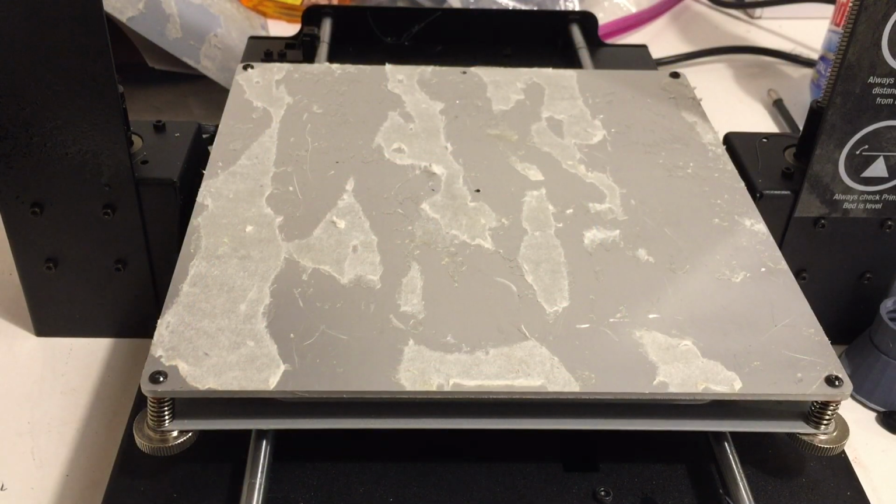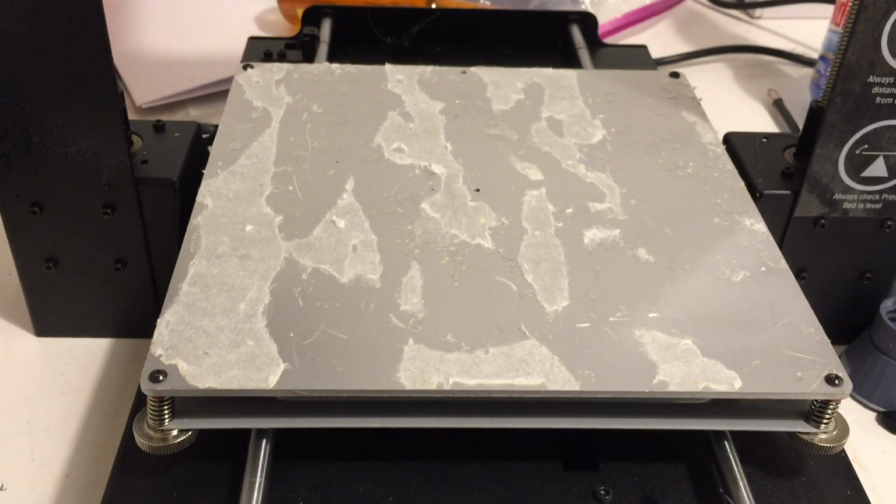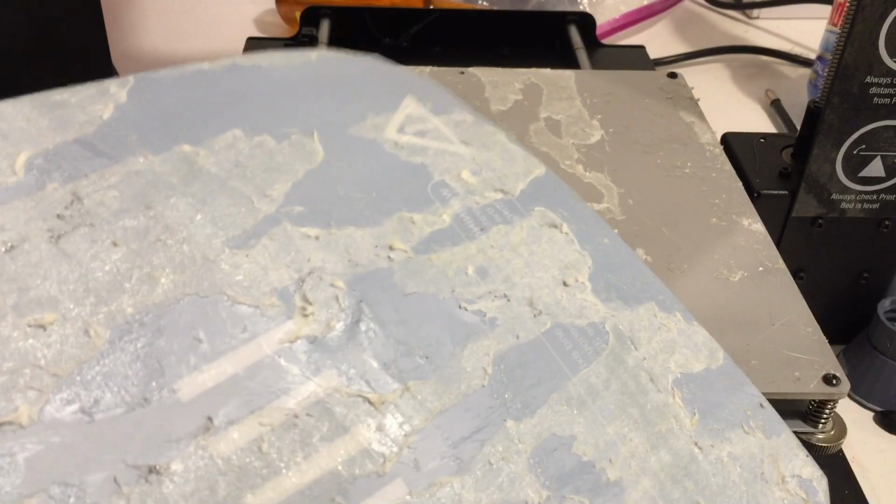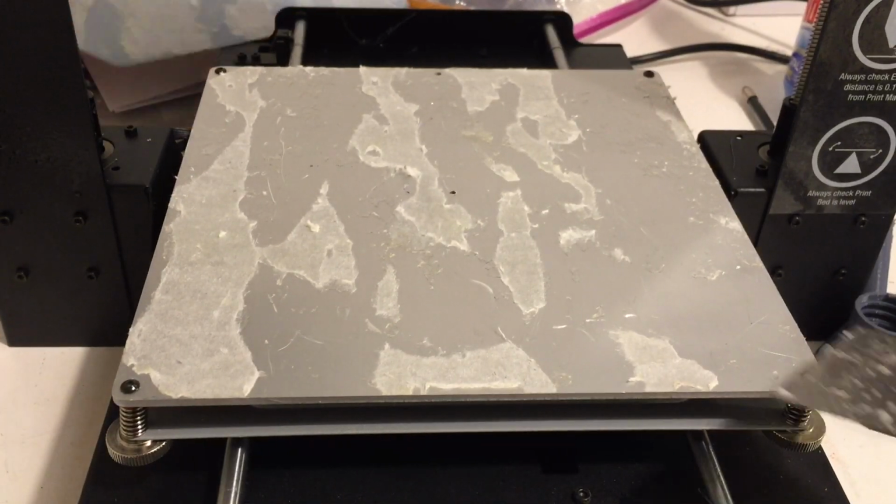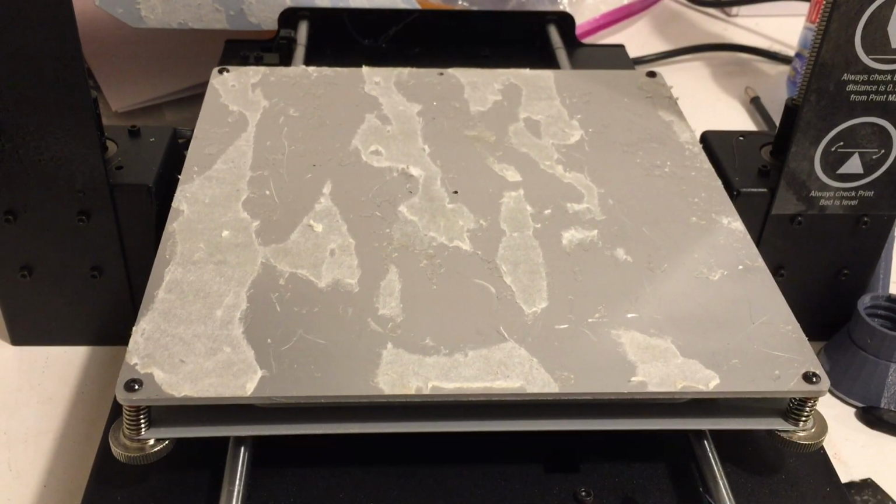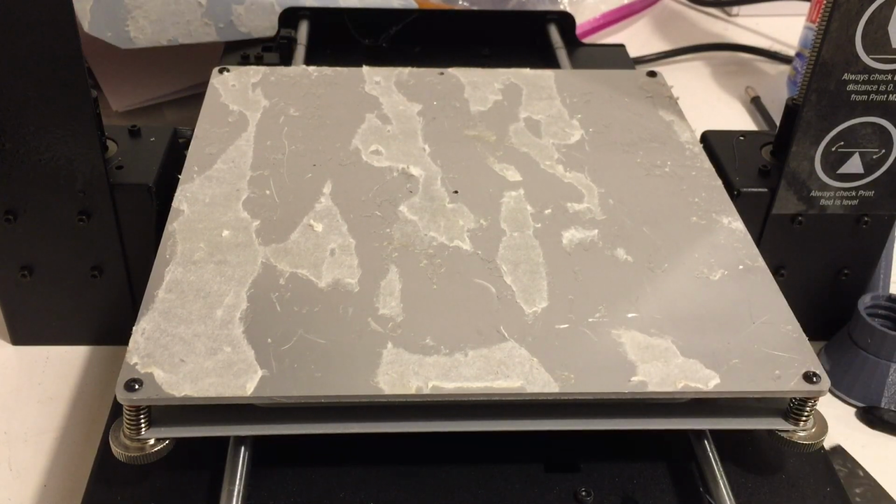This is what the heated bed looks like after I heated it to 100 degrees C. This was the build sheet. I pried it off with a putty knife. I didn't try to videotape that because that's the first time I've done it. So now I've got to try to clean this up and see how that goes.